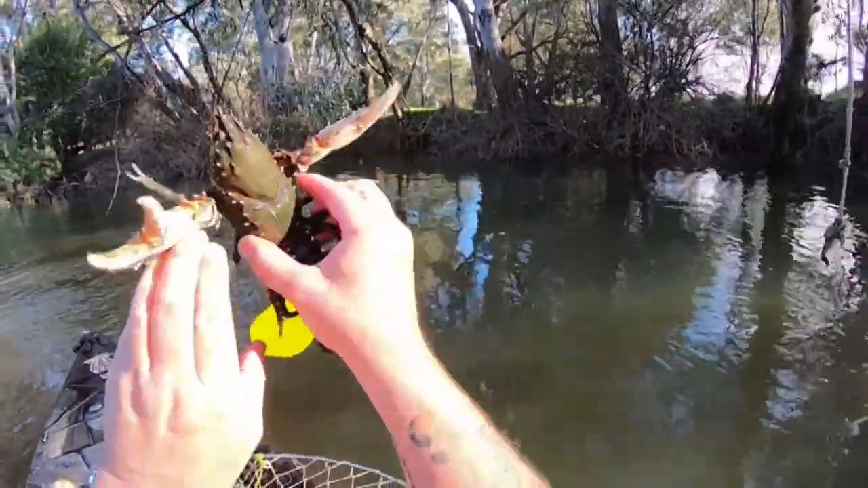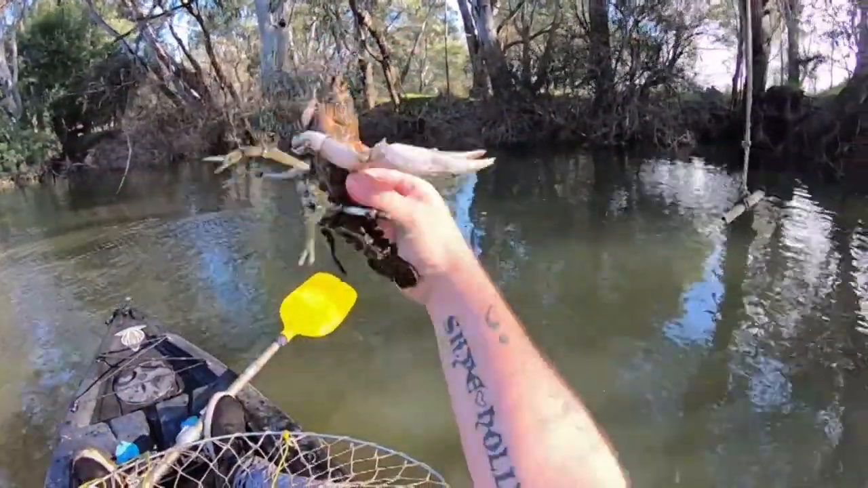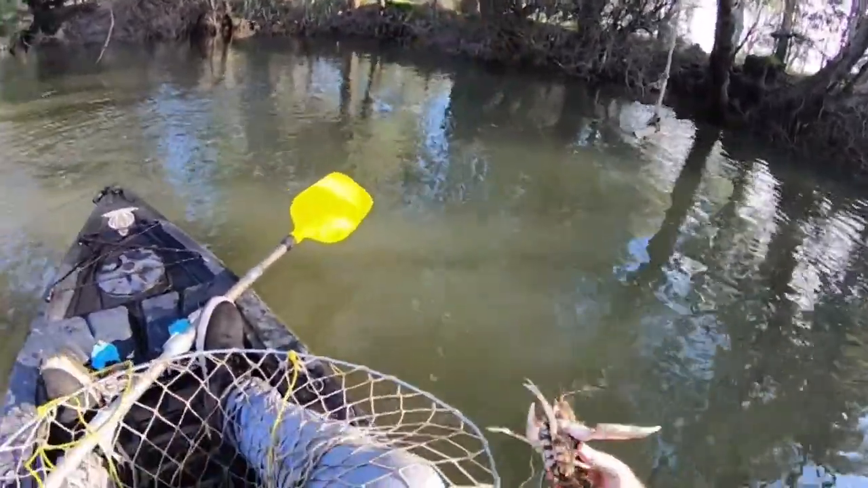A lovely undersized male crayfish. Just beautiful.